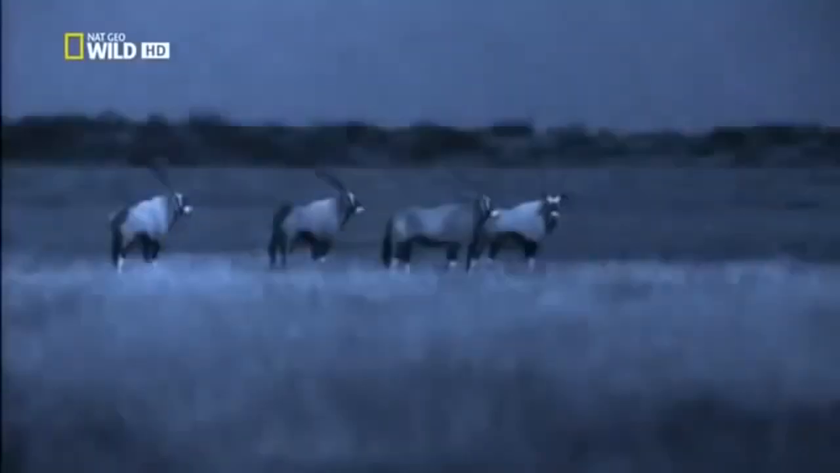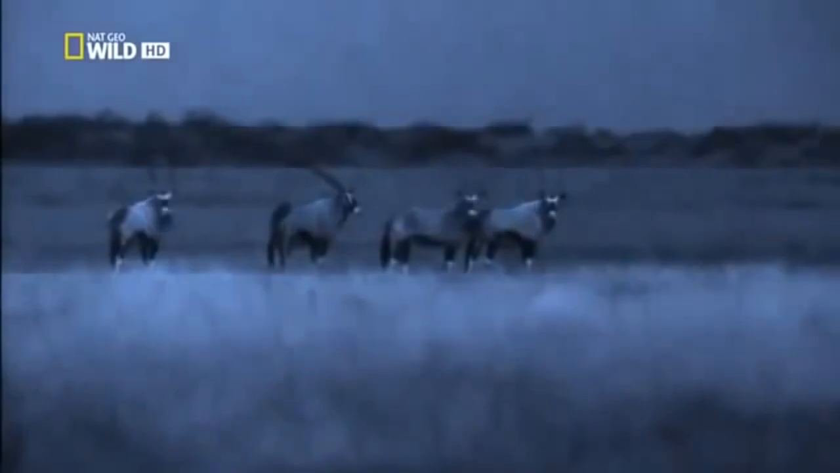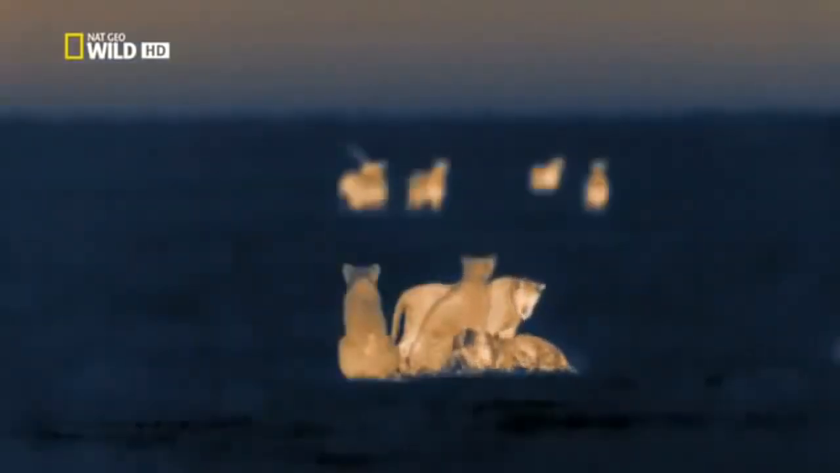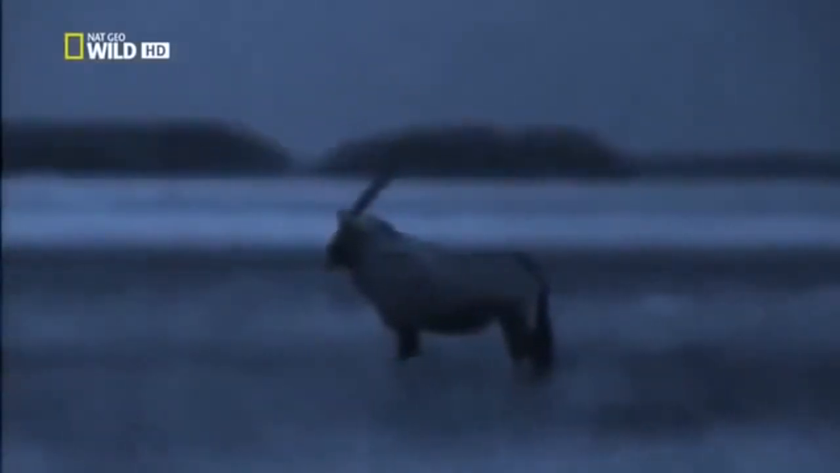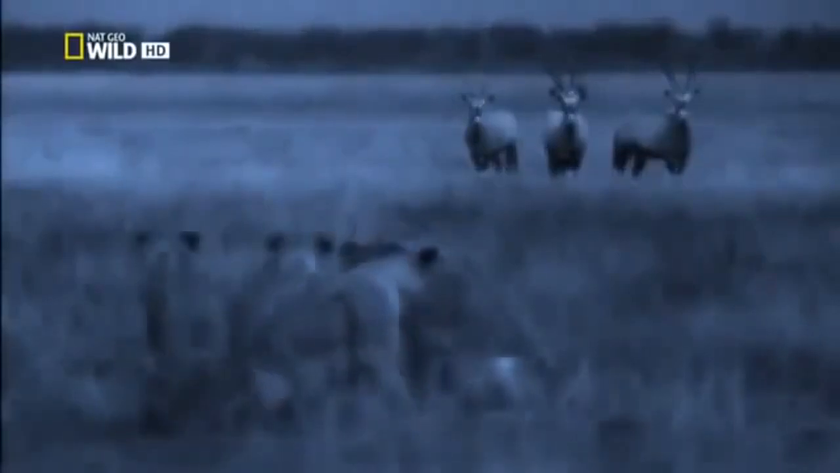They approach to get a better view. This could be their first chance of some real action. The antelope are almost as curious as the cubs. The mother knows the cubs are distracting the oryx. She quietly lies down out of sight.